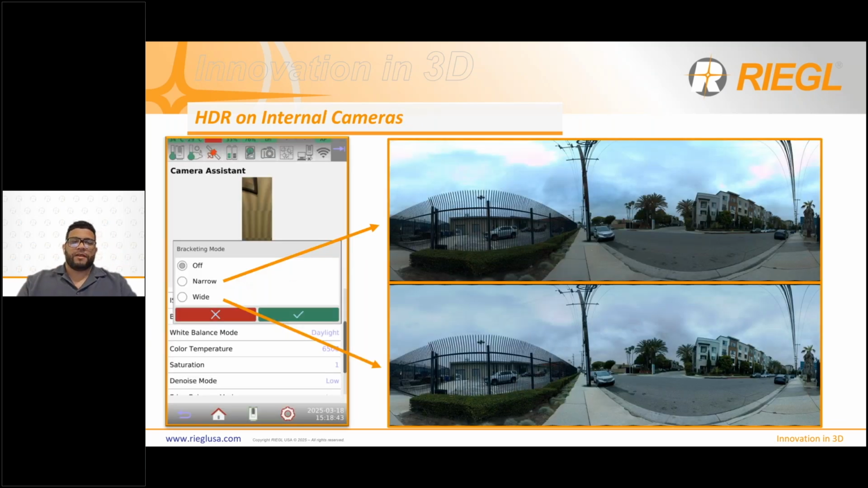After the firmware update to the 600i, in the camera settings, there's going to be a new mode called bracketing mode, which is how you turn on and off this feature. And there's two options here. You have a narrow and you have wide, and I've provided two panorama images created using the HDR photos, and you can see kind of the different effects that they have on either scan.